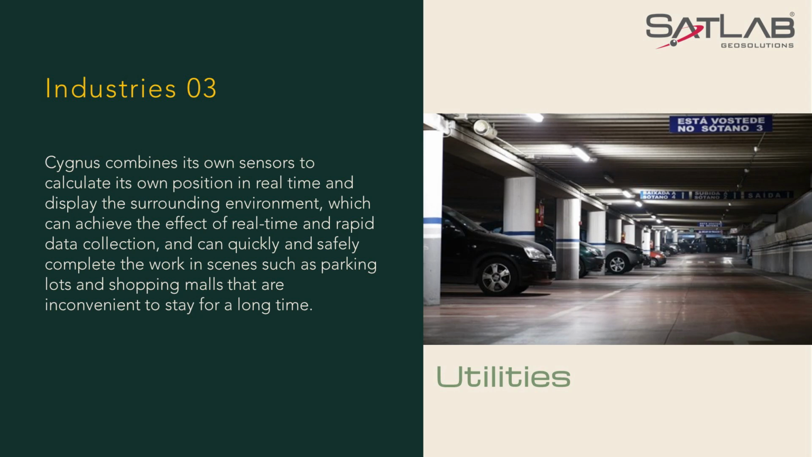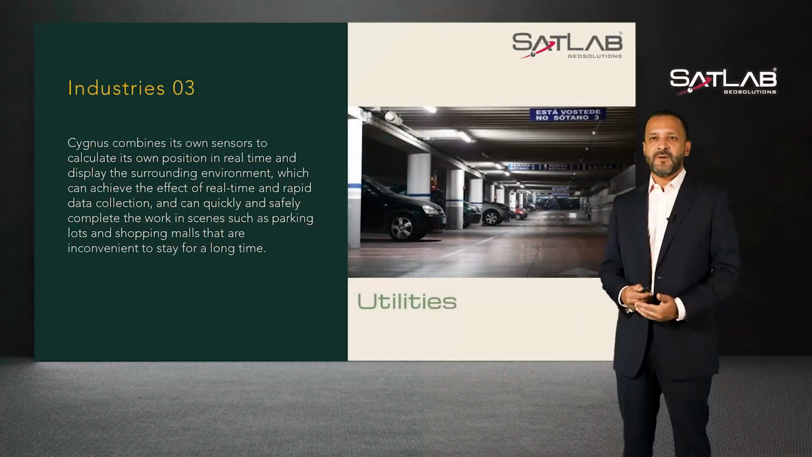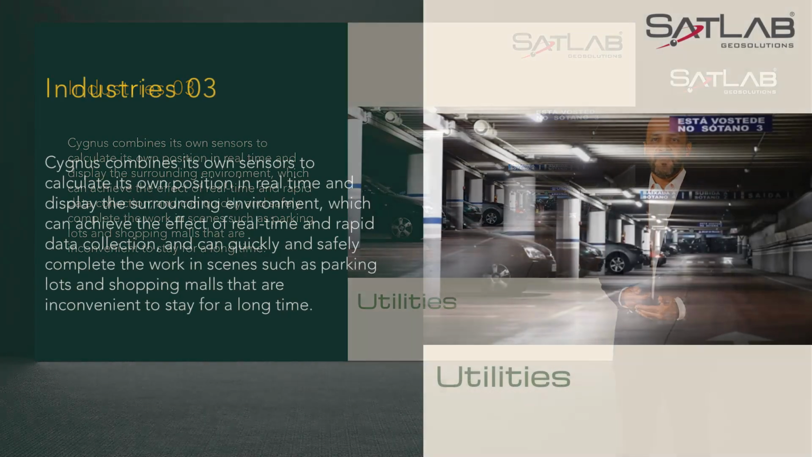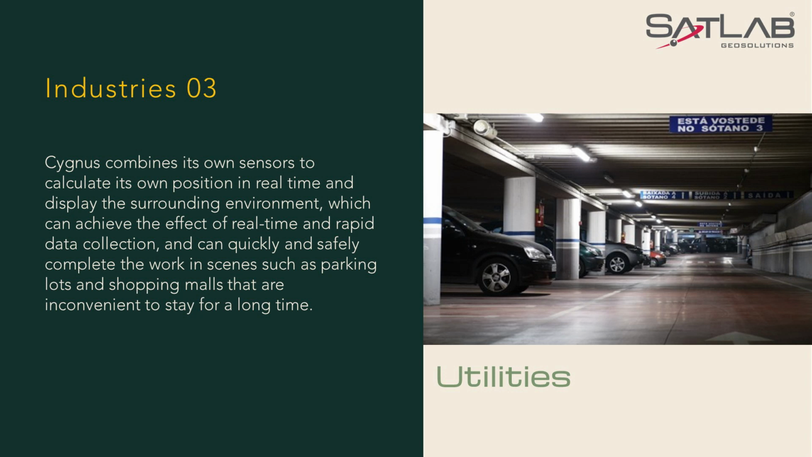Through the centuries, utility providers maintained and inspected their networks through a boots-on-the-ground process that has typically required inspectors to be physically present along the length and breadth of the utility network. Using Cygnus, the efficiency of data collection could be greatly improved and enhanced. Great for MEP and mass data collection for busy areas such as pipes, junctions, pits, and any other scenarios.